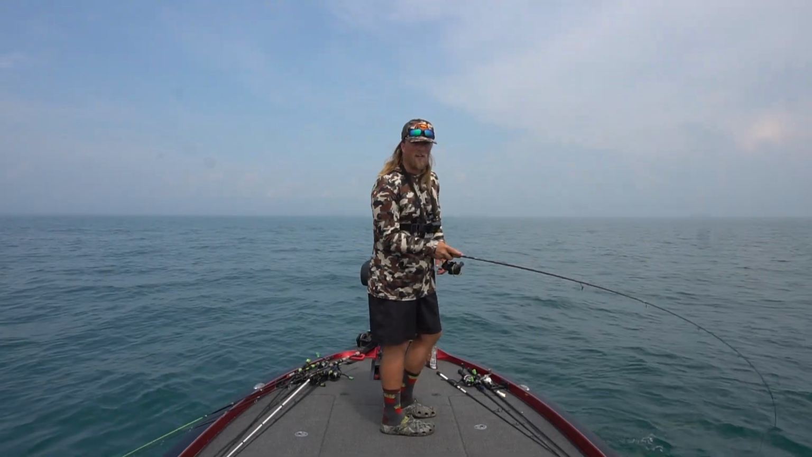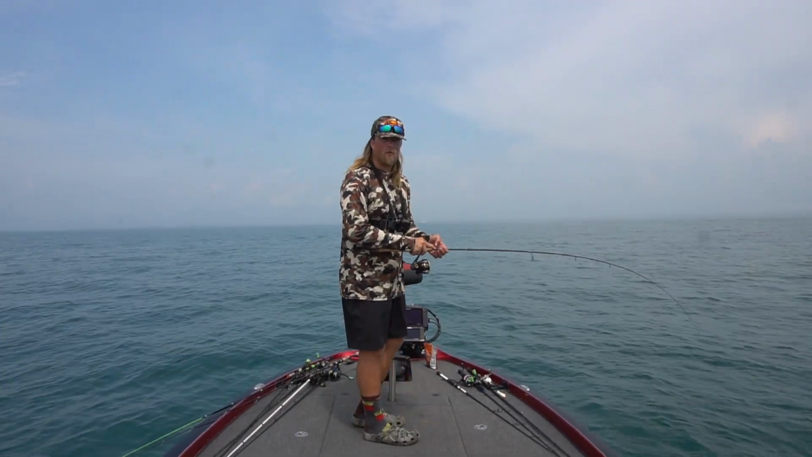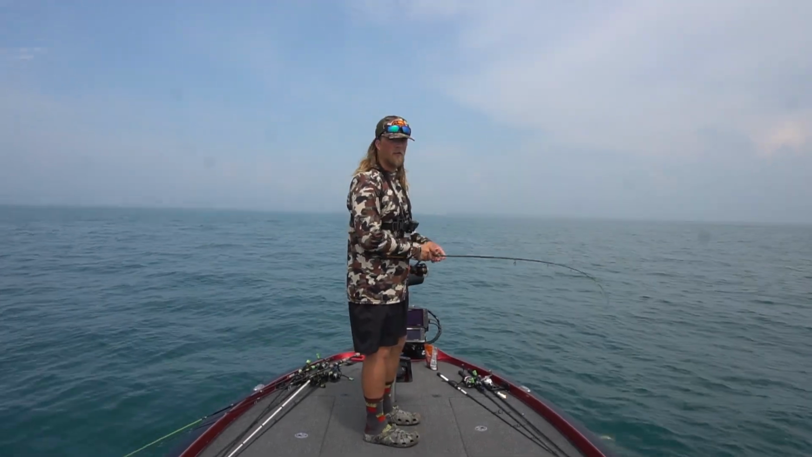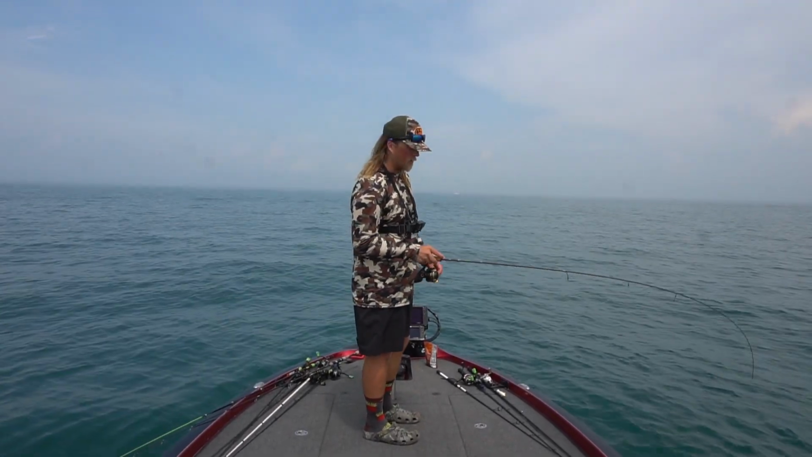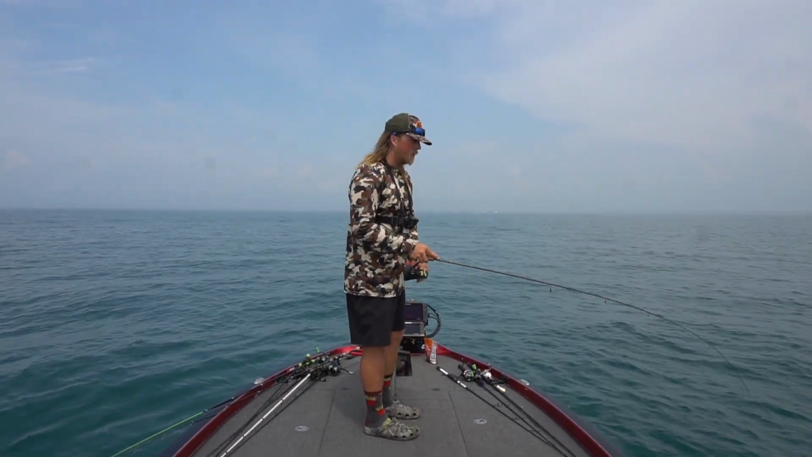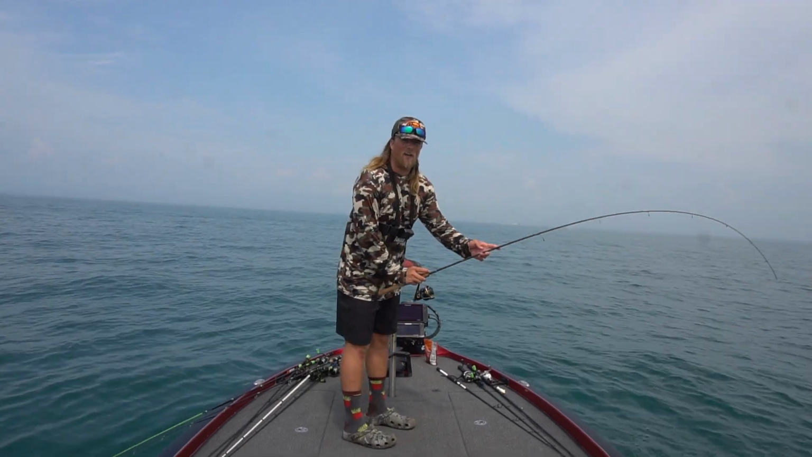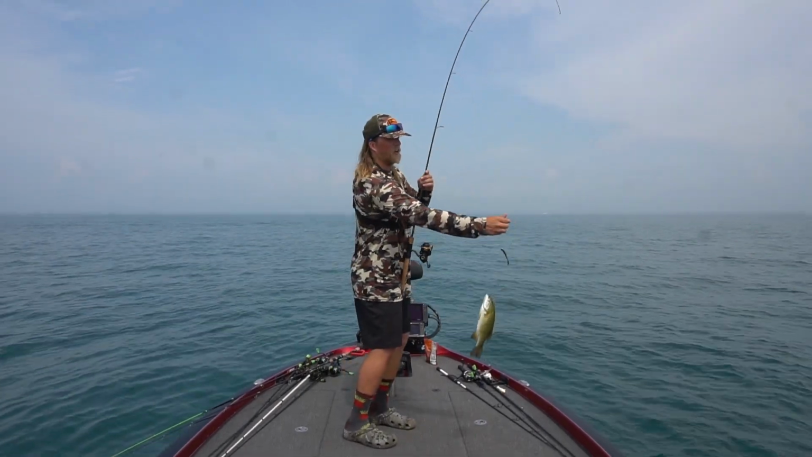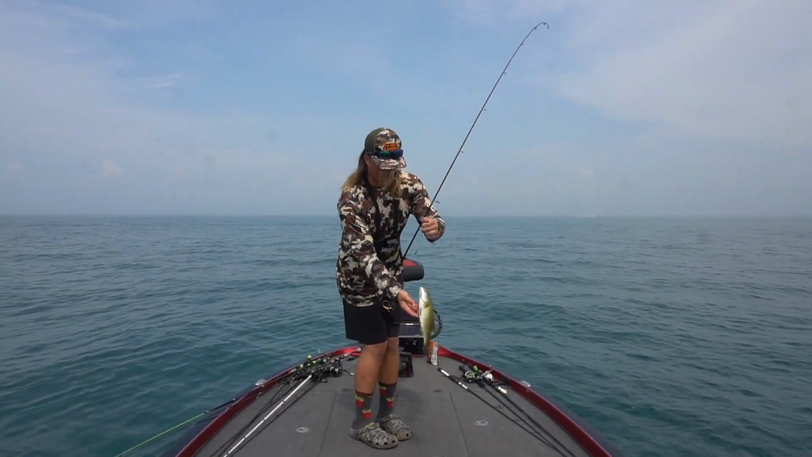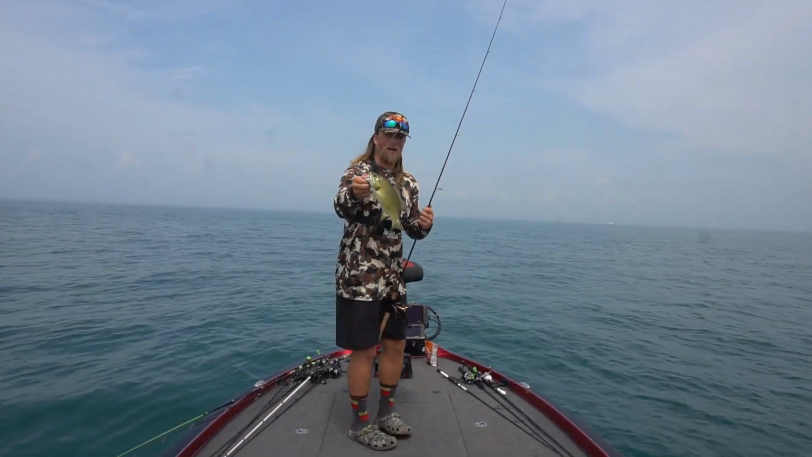Well, guys, I just set the hook on another one. I've been switching around a bunch of different colors. I've caught all my fish mostly on that mud minnow color, and I tried a pink one, and then I tried a white one, and I was just on the phone with my fiance, Gabby, and she was like, why don't you throw a green pumpkin? So I put a green pumpkin on, and first couple casts, that's pretty cool.